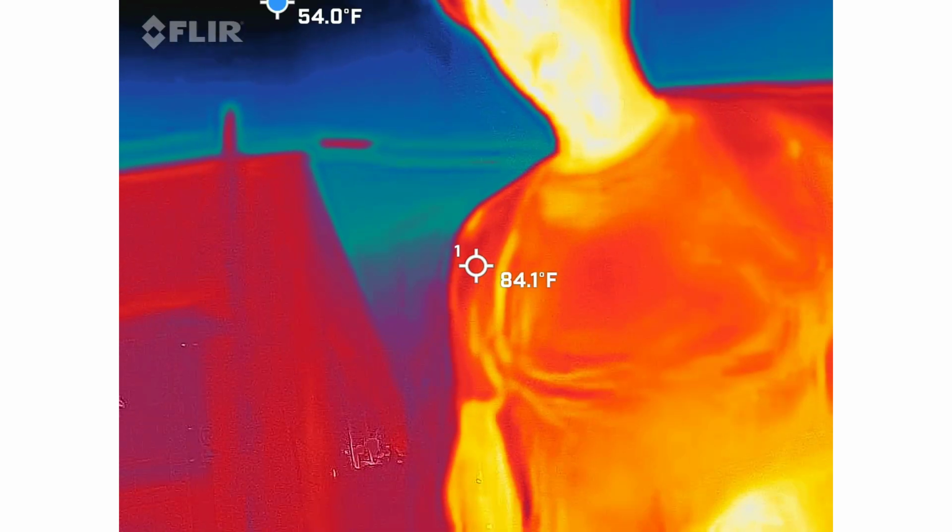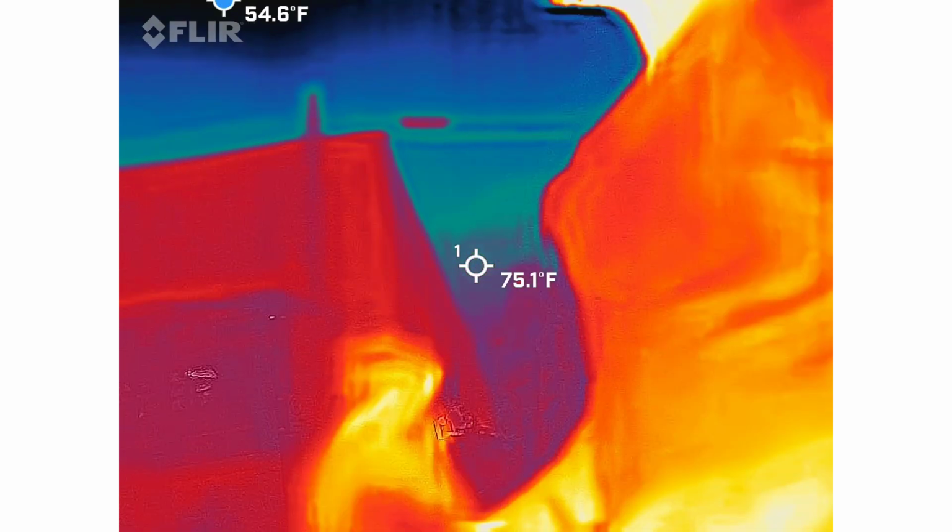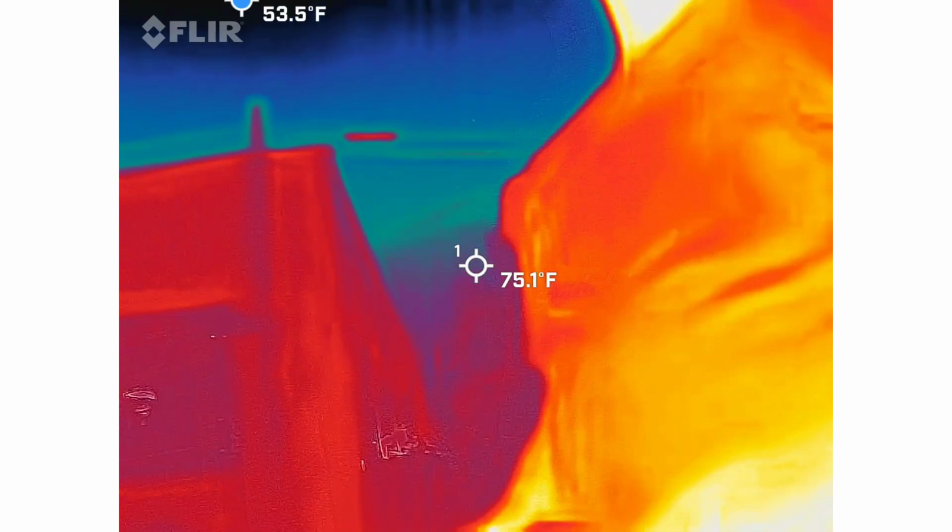Okay. So, again, it's very interesting. But at this point, there's no other tours down there. I'm going to point out something about the alley.